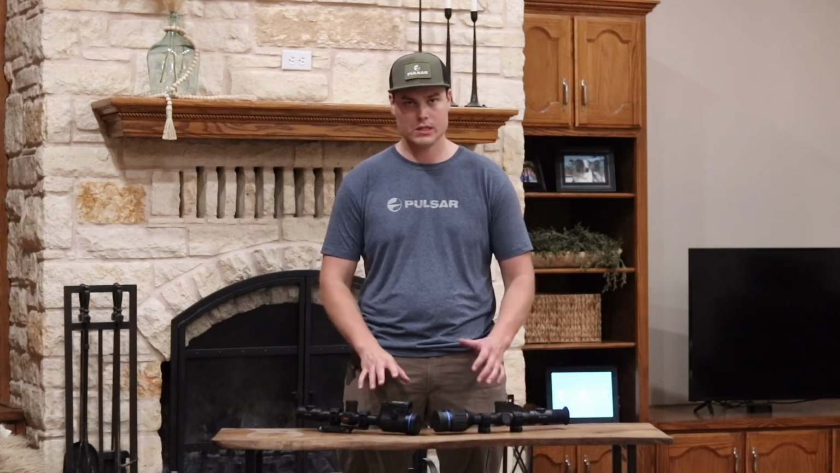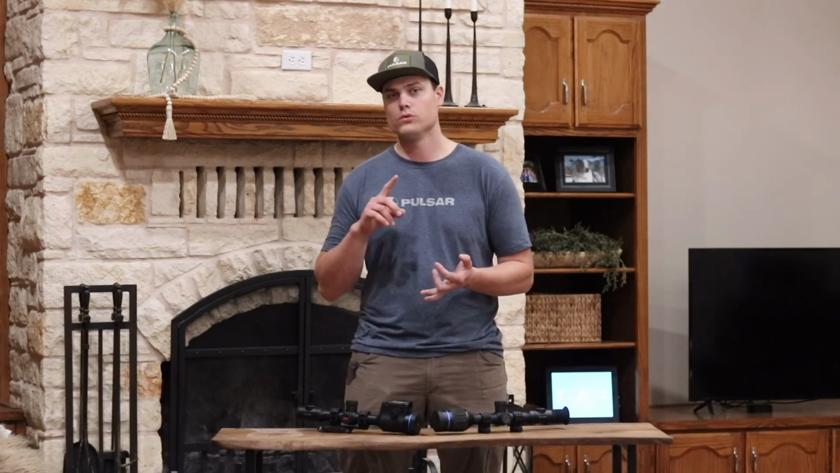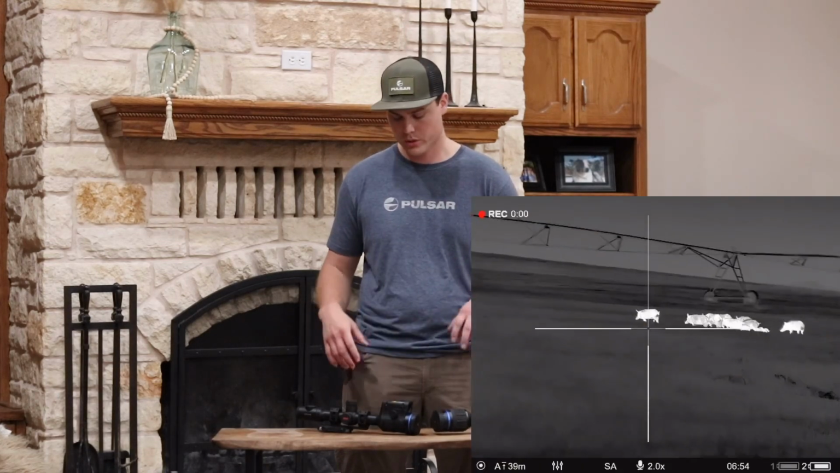This unit really just encompasses everything from the guys out there hog hunting to the guys shooting coyotes all the time, and it really encompasses everything with that LRF and everything included.